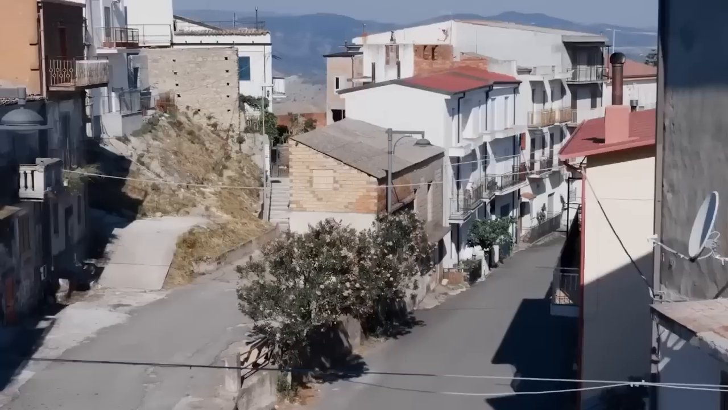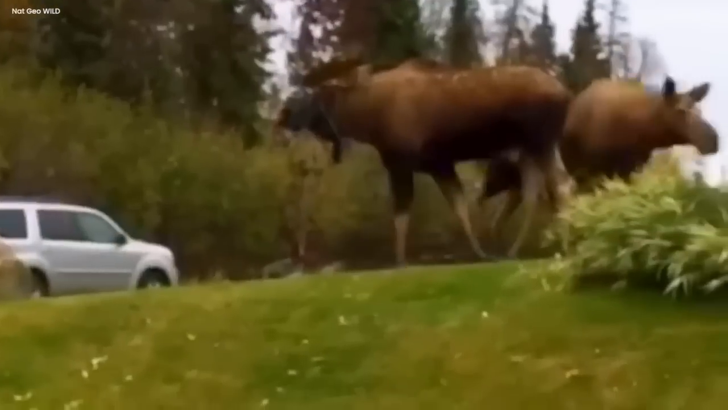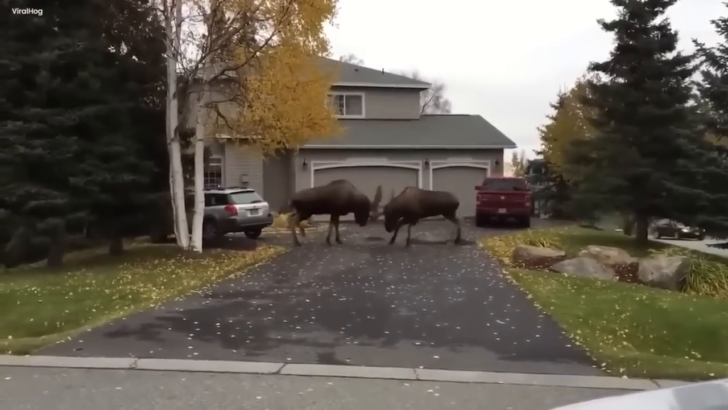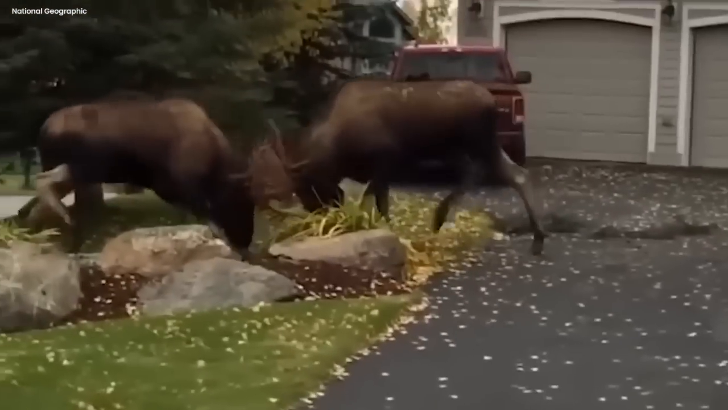Mysterious moose in city. On a bright day, something very strange happened in the middle of a big city. 2 huge moose, those giant animals from the wild, began to fight right in the heart of the city. This was not something people saw often, and it left everyone amazed.